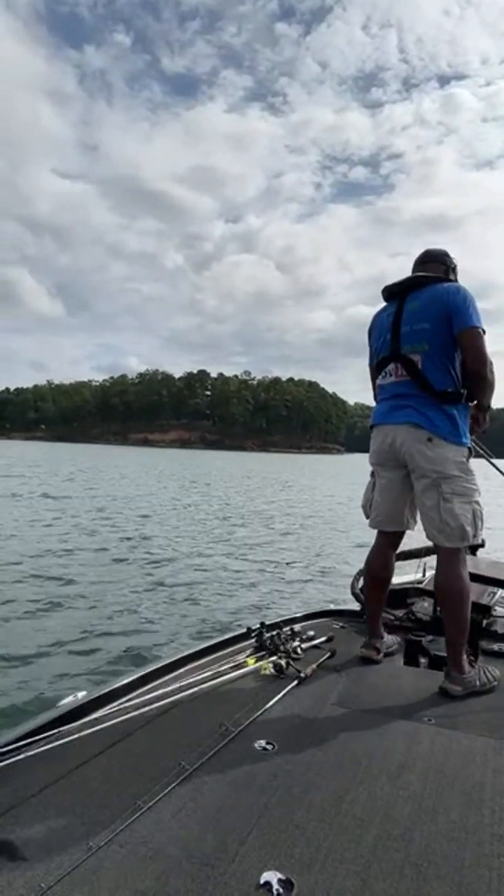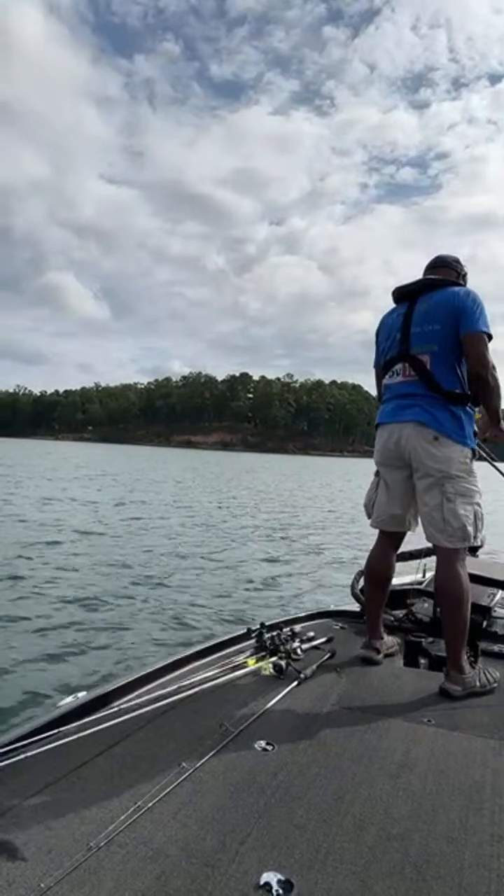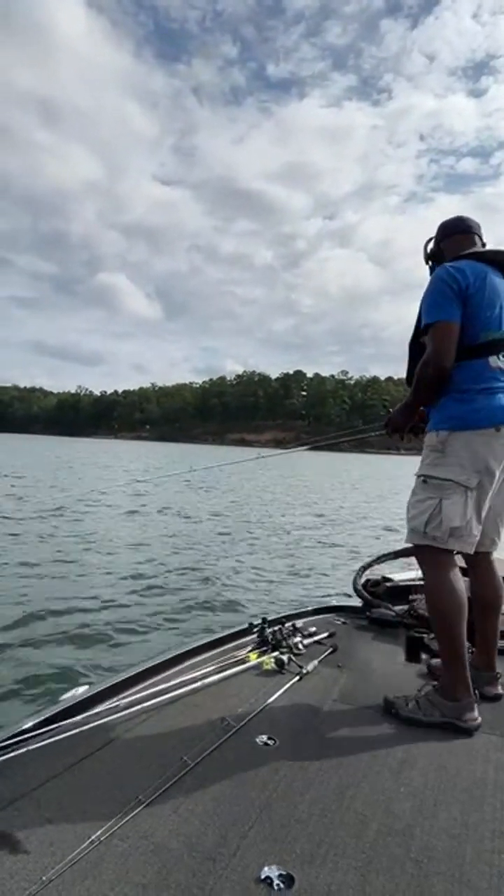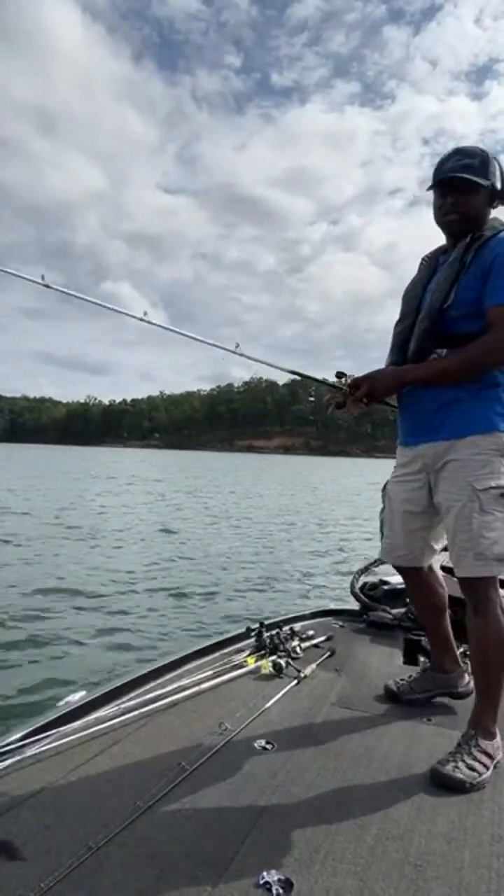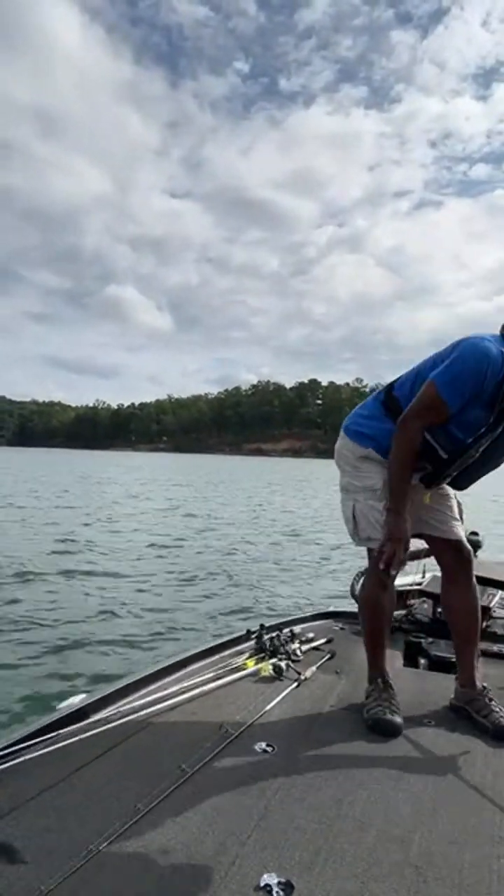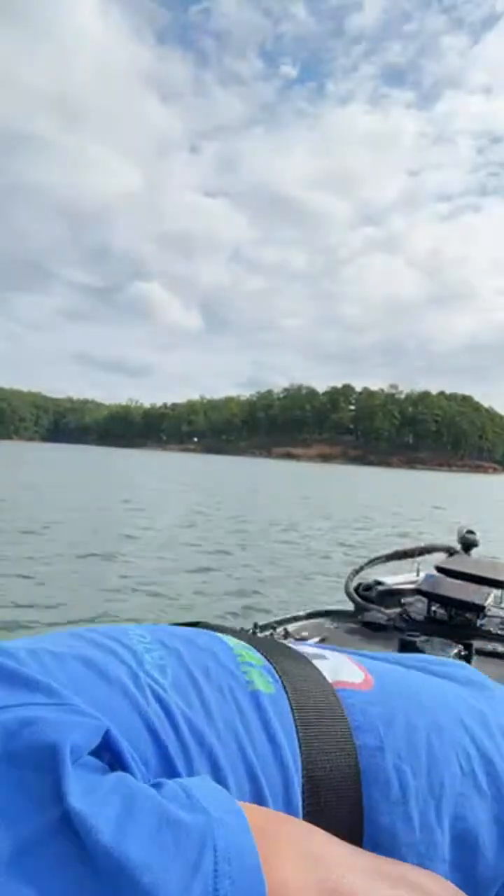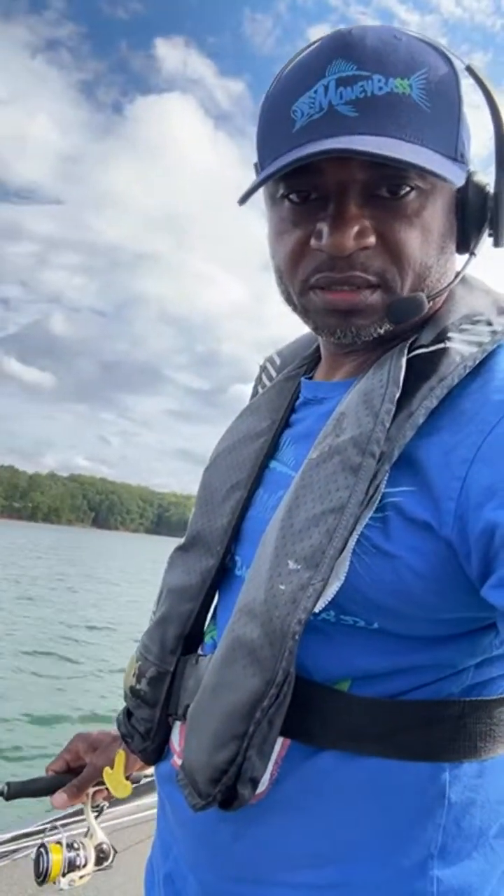All right, so I see a big bait ball out there right now too. A jerk bait will probably be better, but once I start seeing those fish out there suspended, and there's bait fish, a lot of times a jerk bait would probably work better.